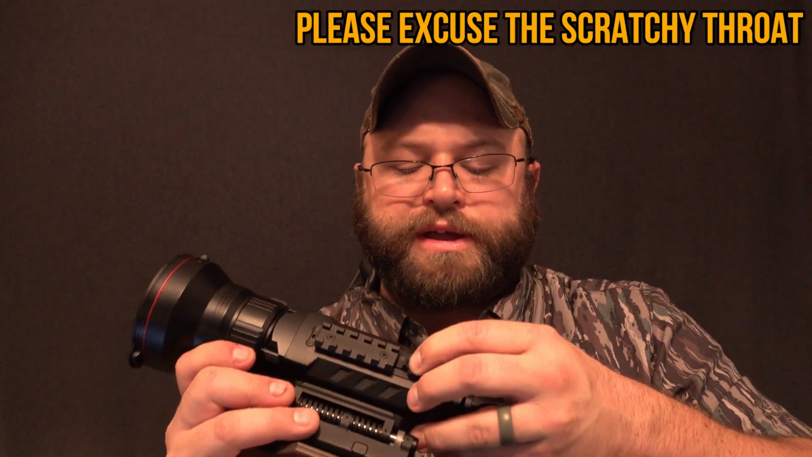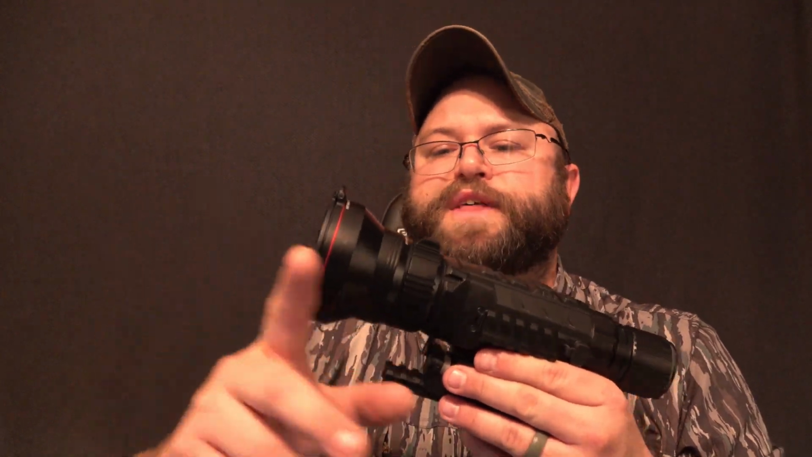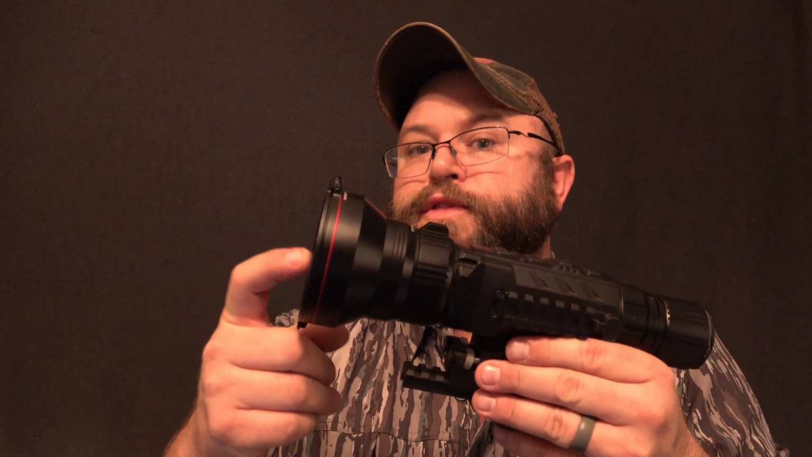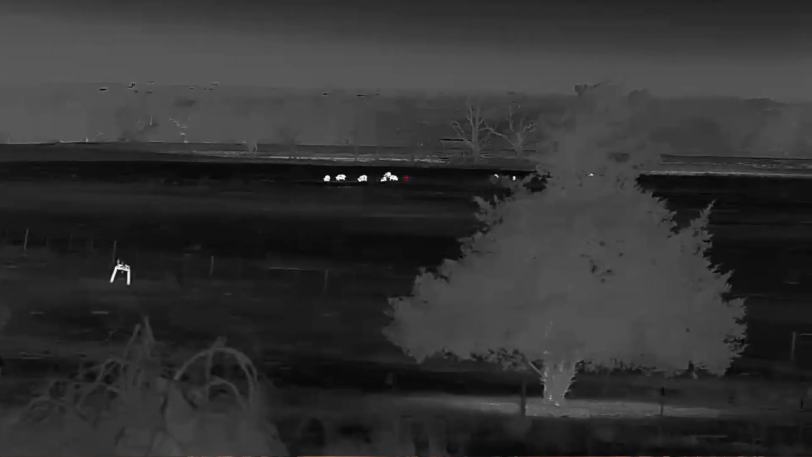The LRF comes with a quick detach mount, so you can just easily put this on here and plug it in. There is a calibration that you have to walk through, so you're making sure that the LRF is pointed where your targeting is pointed as well, to make sure that you're actually getting accurate ranging distances, and all of that works just great. It's real simple in the user manual. Just follow the steps, you'll be able to figure it out. It's not hard to do at all. And that LRF is rated out to 1,000 yards, and that's about what I've been getting with it. And it's the same LRF that works with the other LRF compatible scopes that they have.